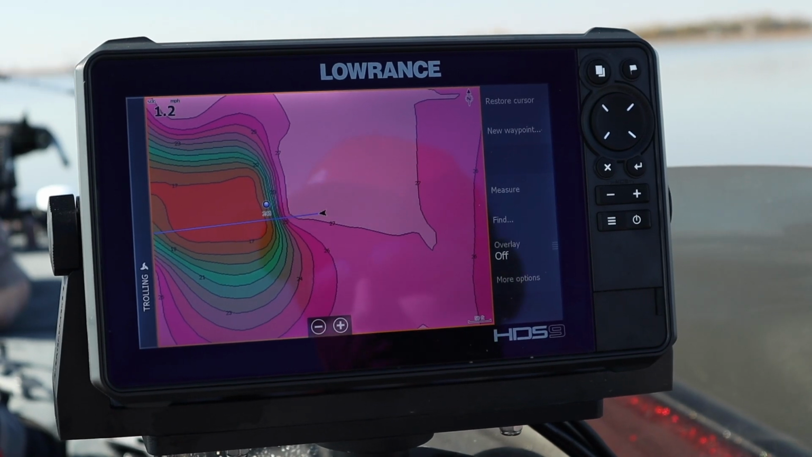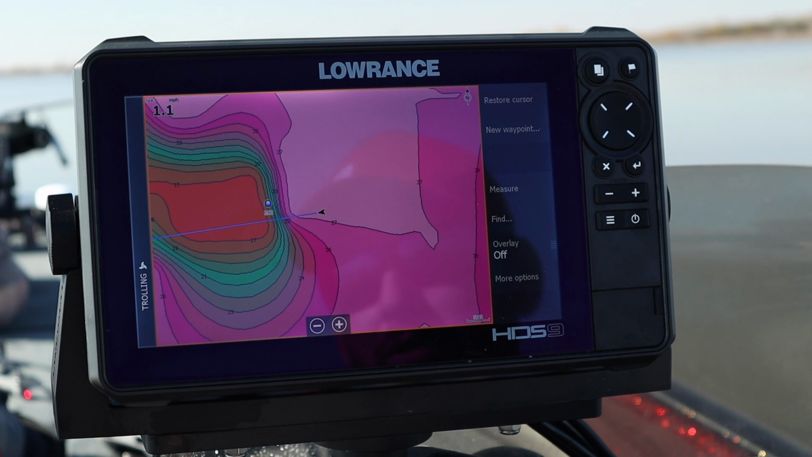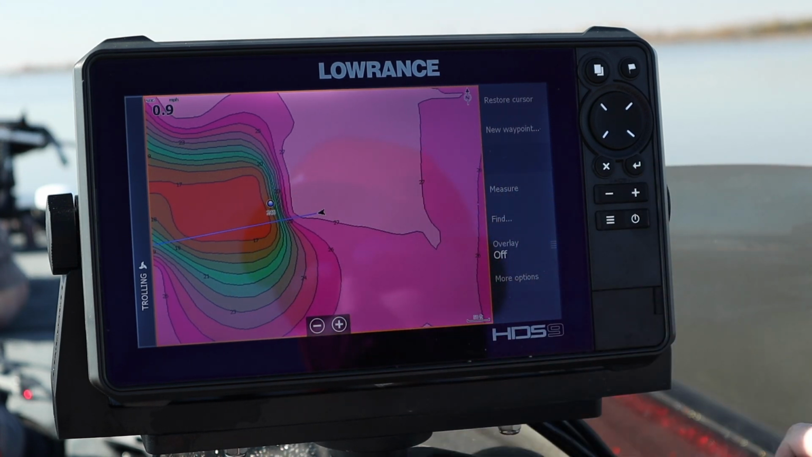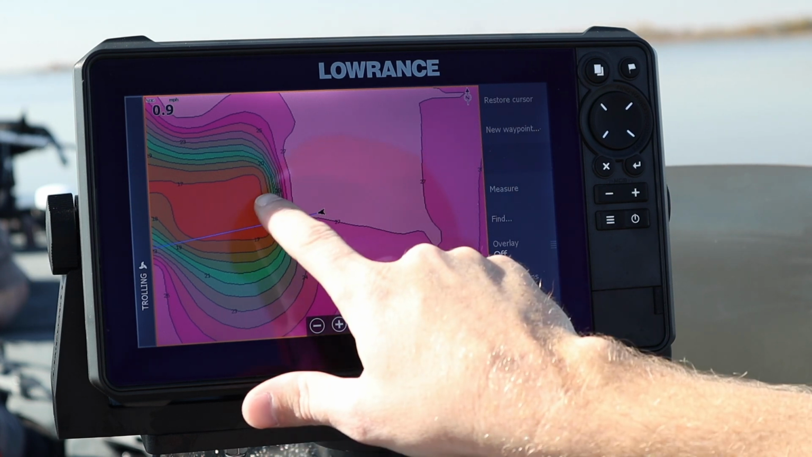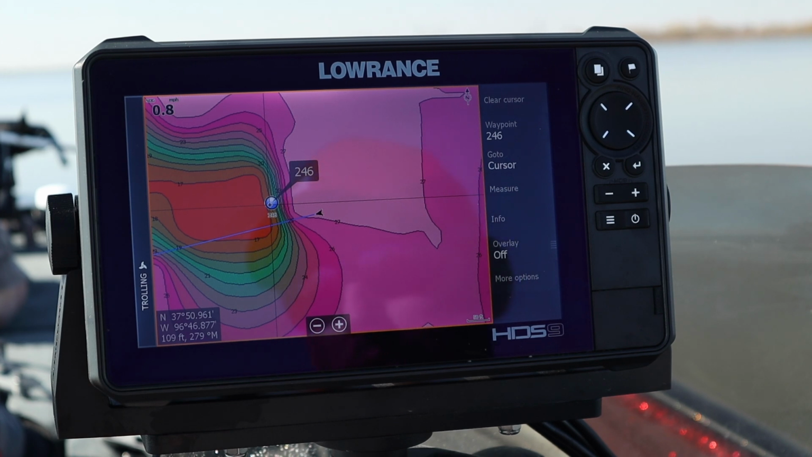Now here on tip number 4, one thing that I really wanted to focus on was distance to waypoint. So we've got our boat here, we've got our heading extension out. You can see we've got waypoint 246 right there. If I push on that waypoint, it will bring up how many feet away from that waypoint we are. So we're getting closer to it as we're drifting in, 107, 106.